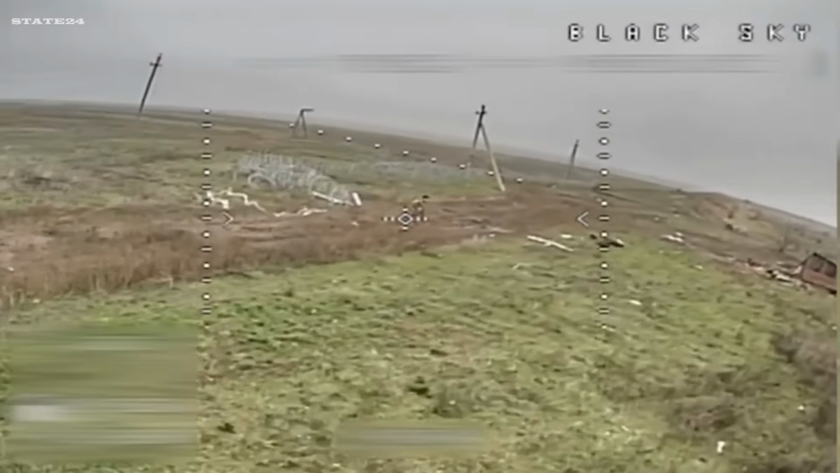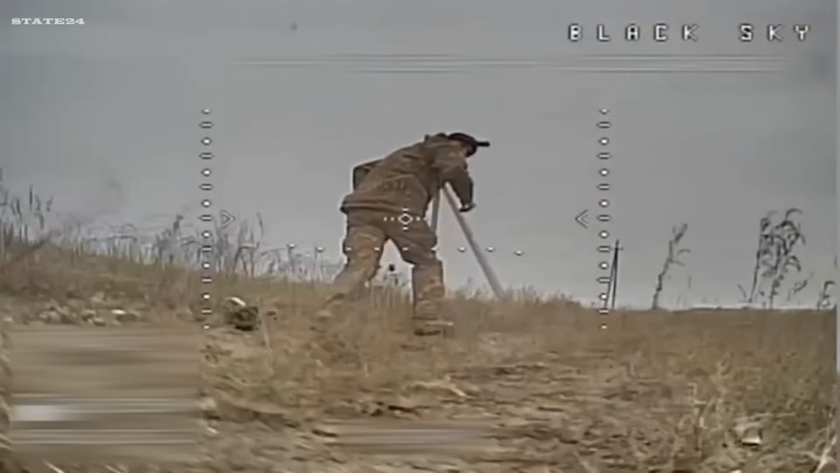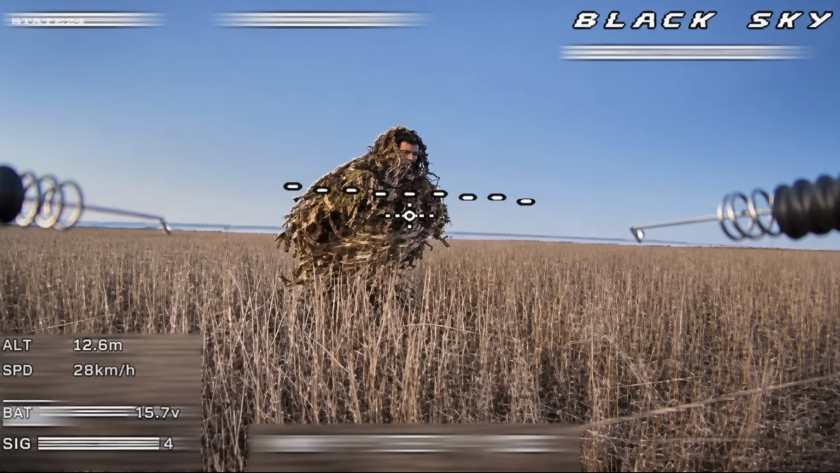The war in Ukraine is still raging. May 2nd, 2026. Magyar Birds and Black Sky Unit. FPV drones already in the air, and Russian soldiers already in their sights. Watch how fast these engagements play out. No hesitation, no second pass.